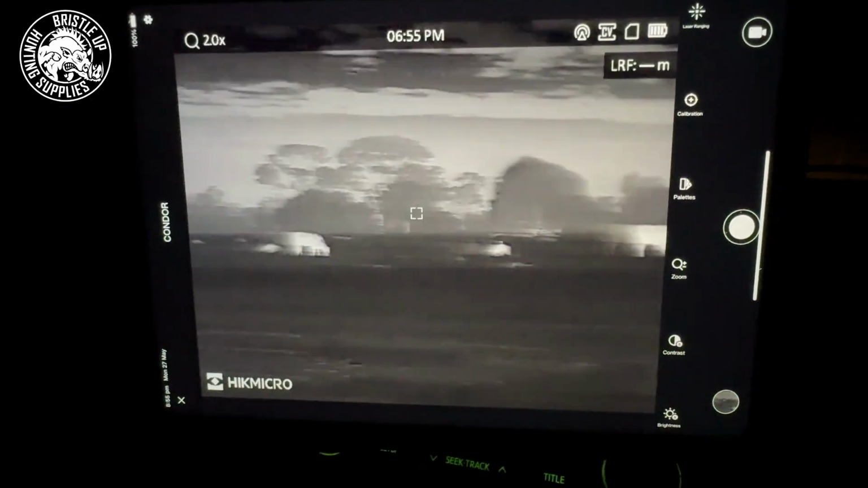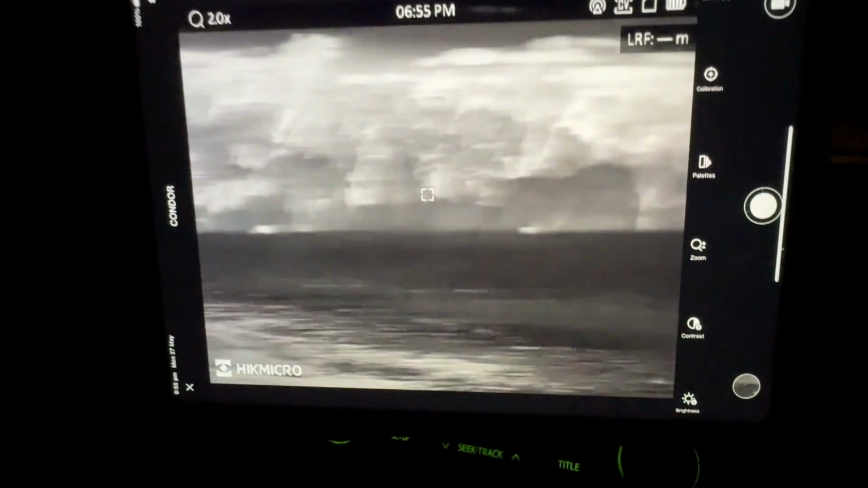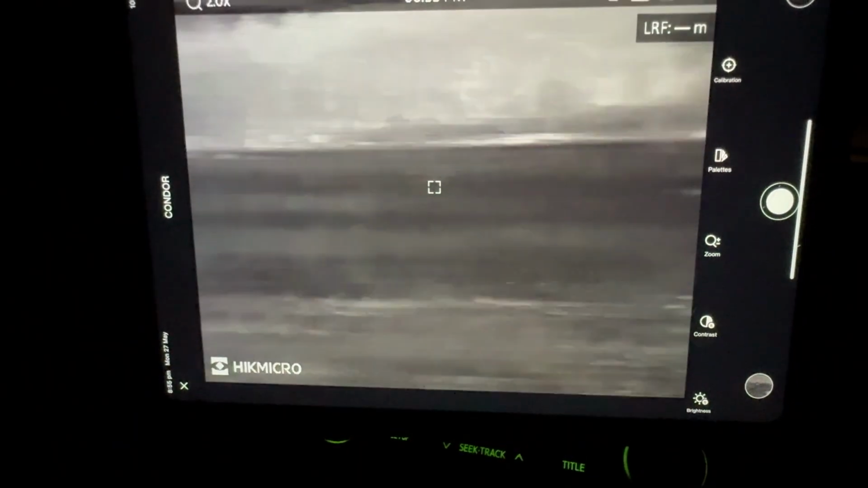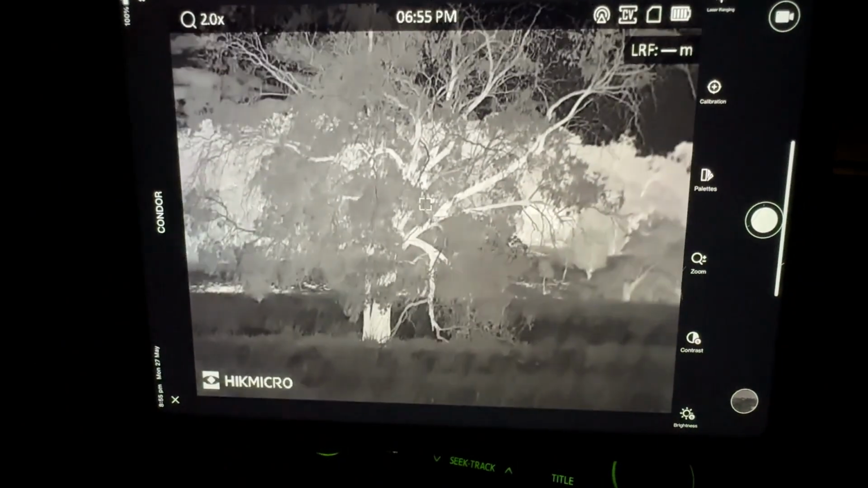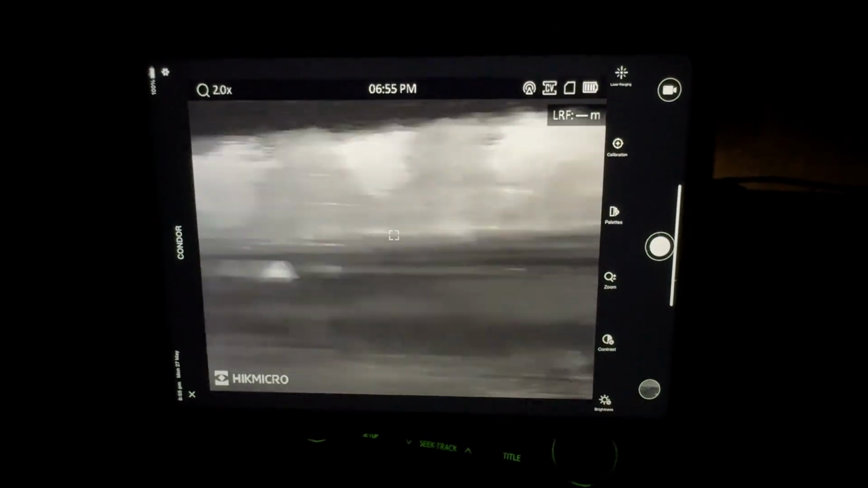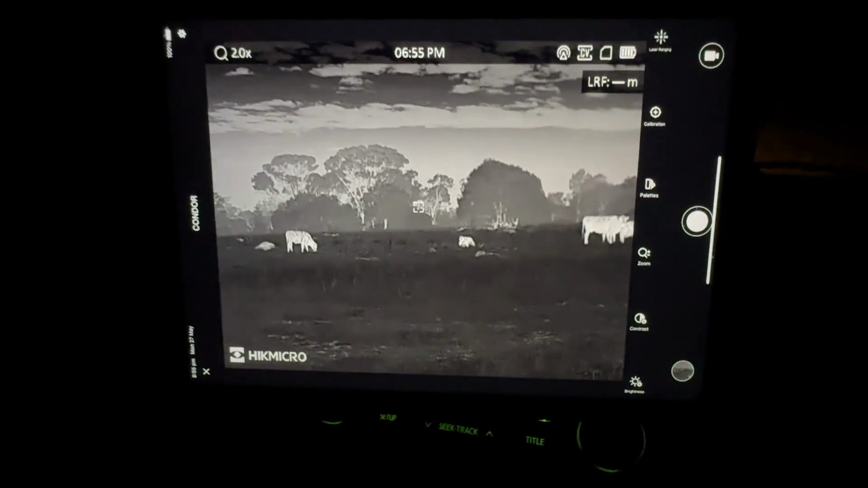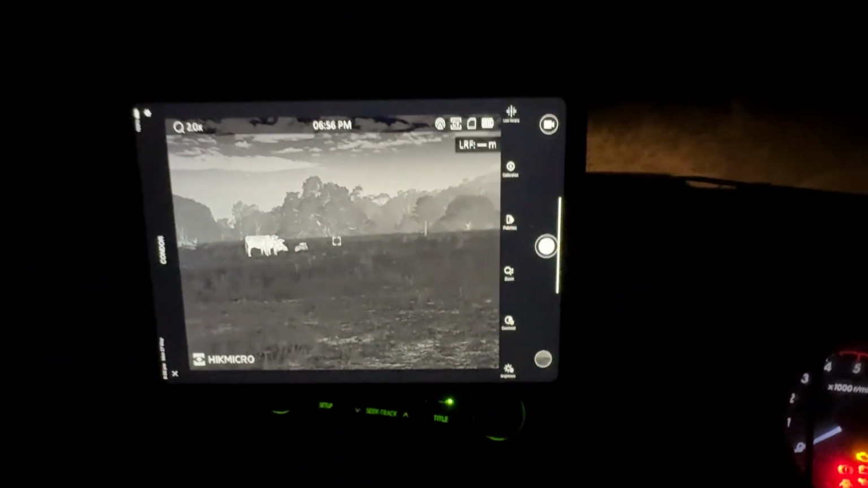Alright, as you can see, moving it here across the paddock. Just having a scan around. We're not getting any lag, and the image quality is quite exceptional. It's really hard to record this with another camera, so it looks better to my eye than it does on the camera here, but it looks really good still. Now I'm going to give it a good flick back and forth.